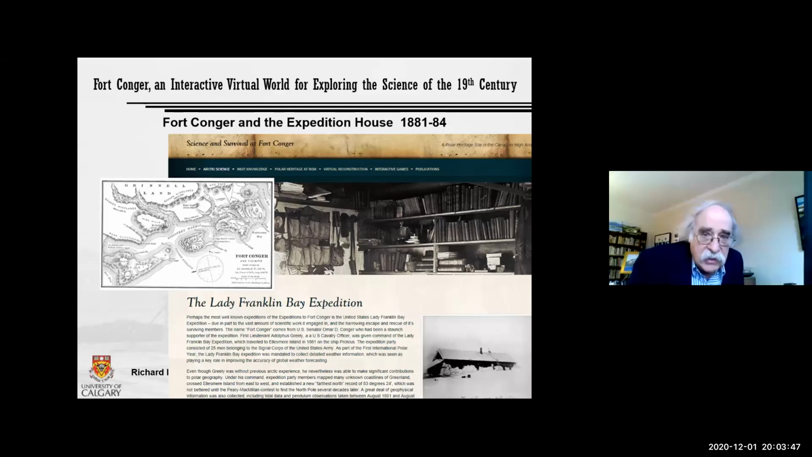Now the thing to remember is we did use a laser scanner, but there's not much left to scan except what you see in this photo.